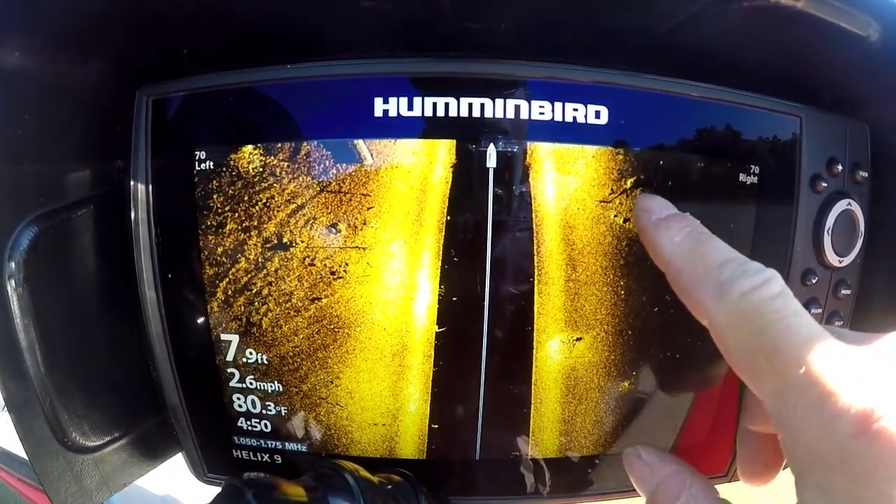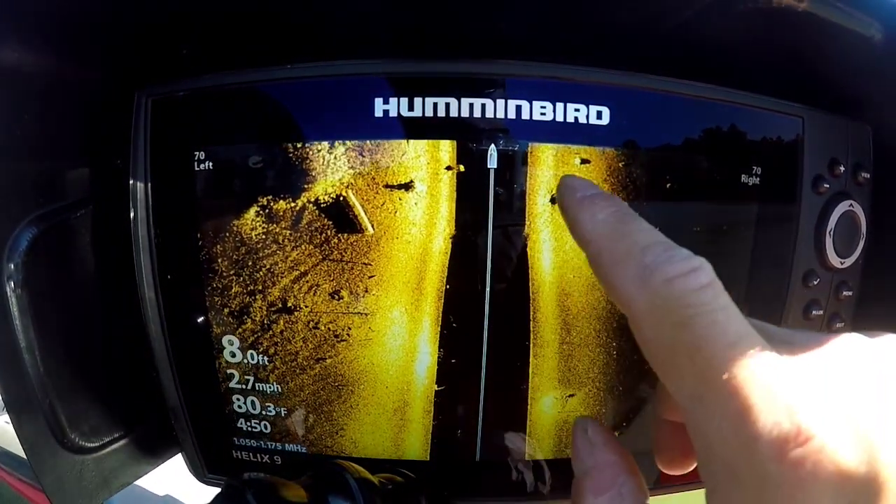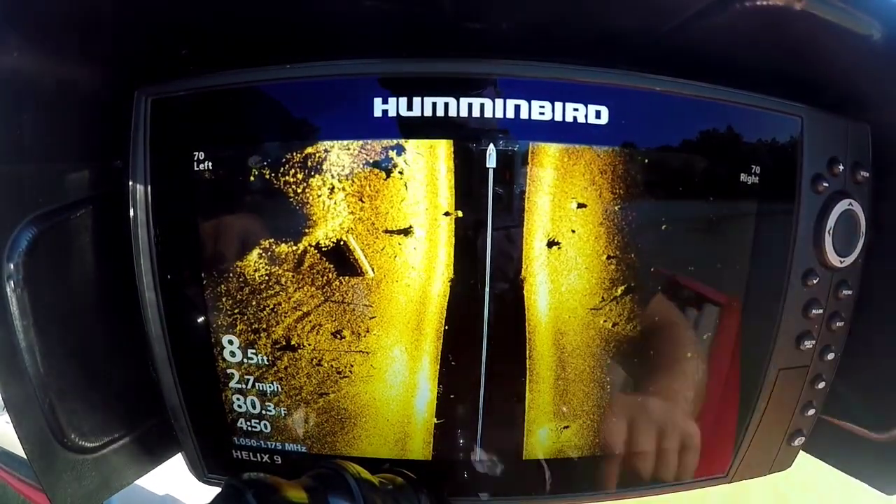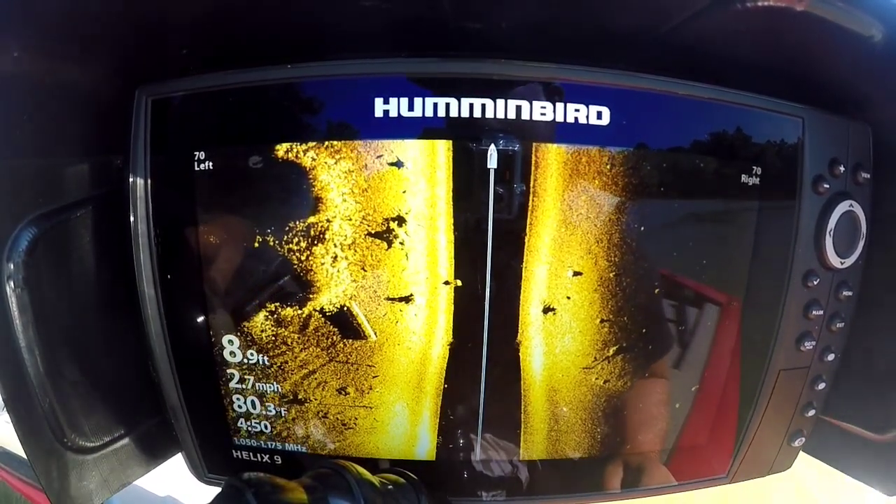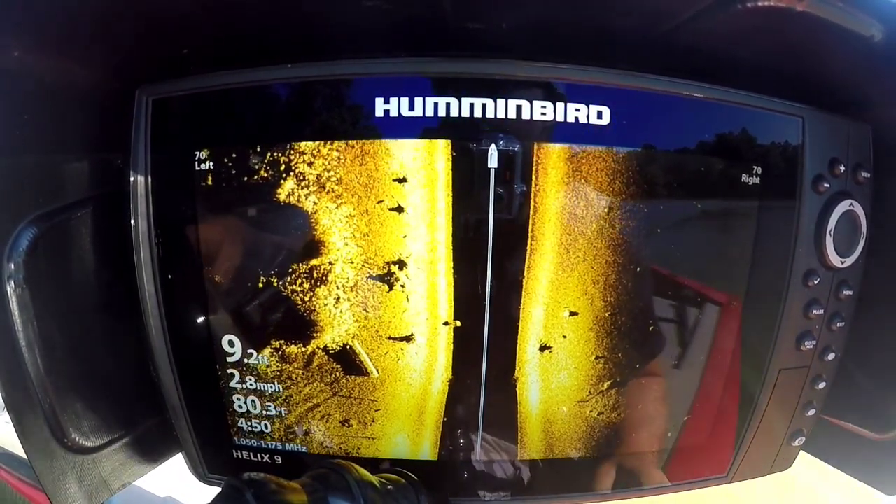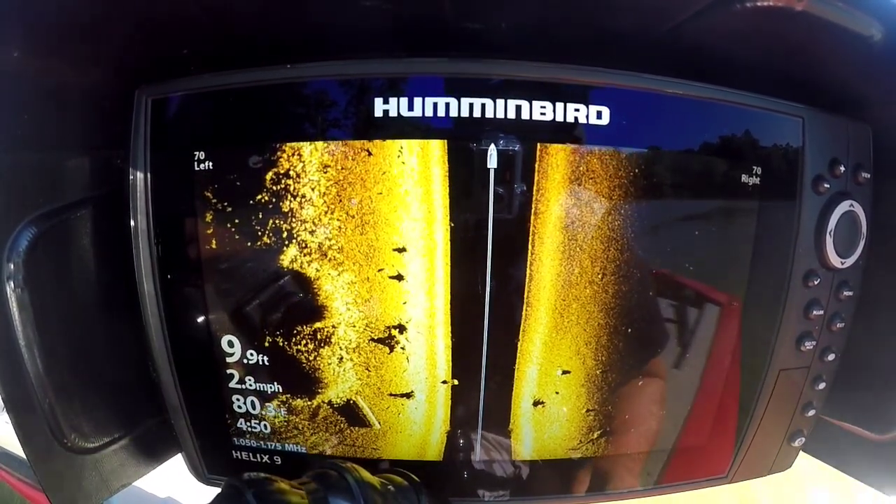You got a stump there. I have no idea what that is. You got a stump there, stump there, stump there, stump there, stump there. I mean, we're in 8-9 foot of water, give or take, and we're in a stump field, and they're only 2-3 foot off the bottom. No one knows these are here. I've never seen anyone fish these.